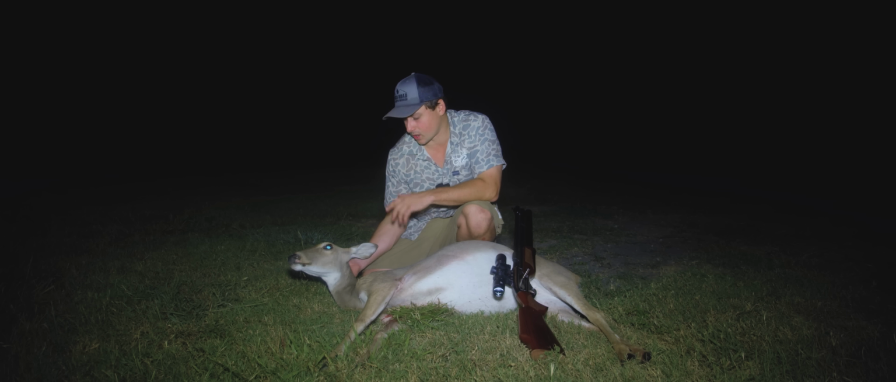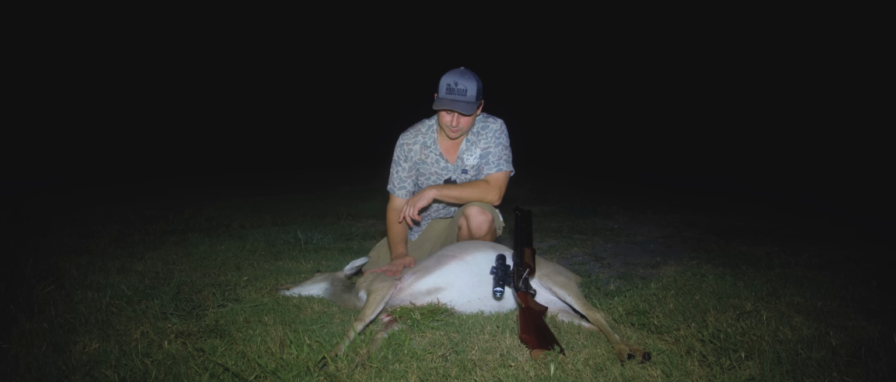Great setup. So I'm gonna go ahead and get this girl wrapped up, back to the skinning shed, and we'll be ready for the morning hunt.